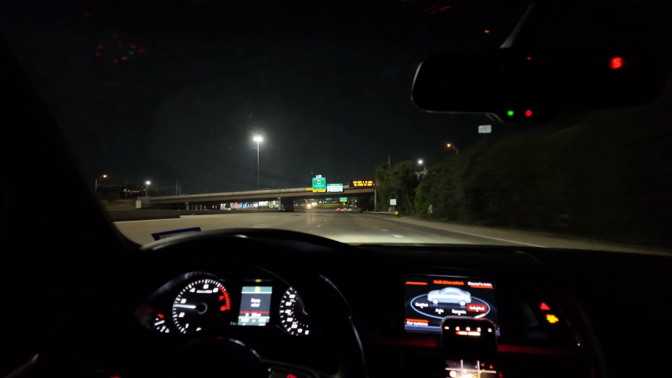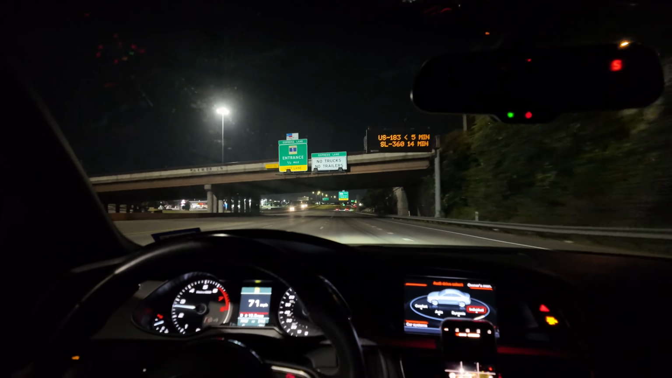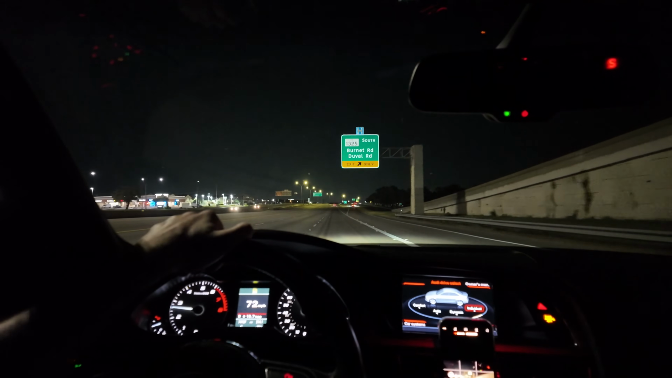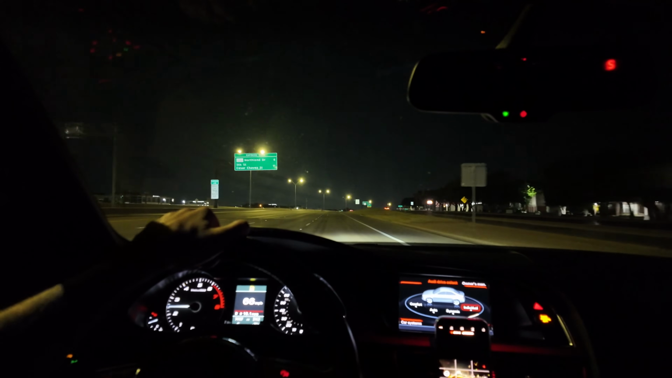These S4s are nowhere near the B8 and the B8.5 A4s. And trust me, I owned an A4. I was putting a quart of oil in that every 400 miles or so.